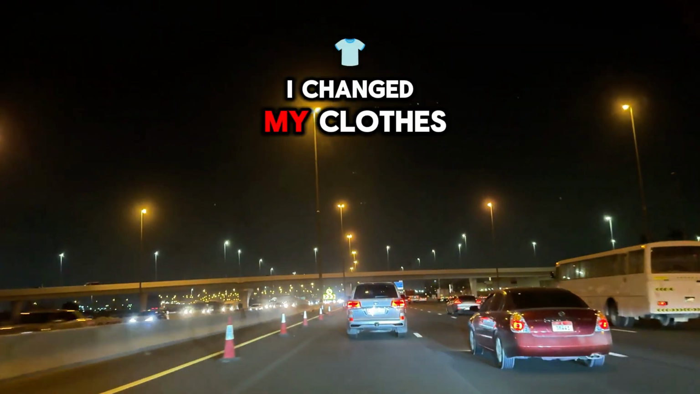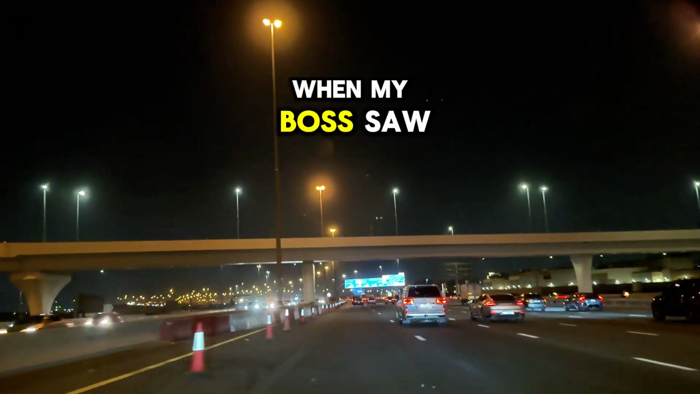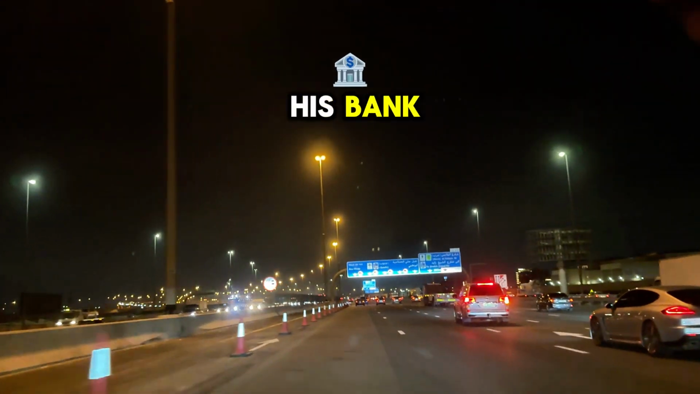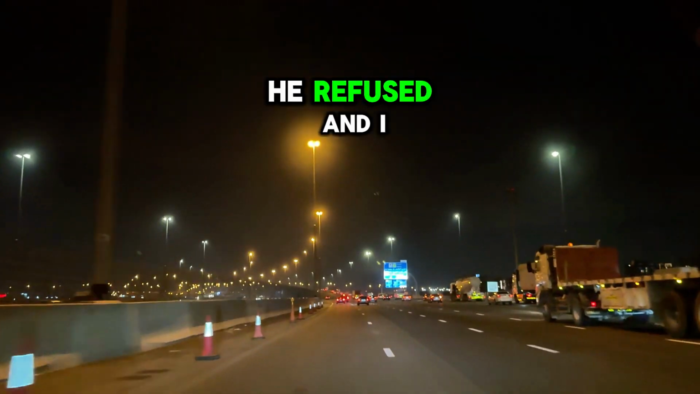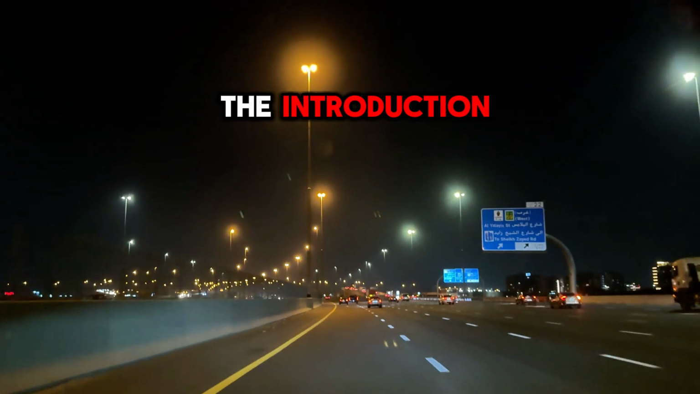So, I changed my clothes to a comfy hoodie and work pants to fit the work I'm doing a bit better. When my boss saw me, he was furious. He demanded I can't look like a poor hobo inside his bank. I told him that I demand work clothes for both occasions because they are expensive and get worn out quickly. He refused, and I wasn't really happy about this. So much for the introduction.